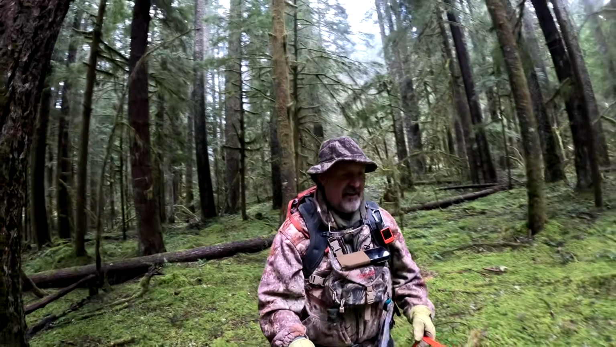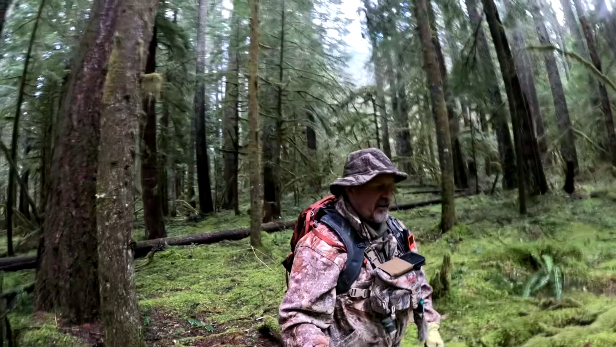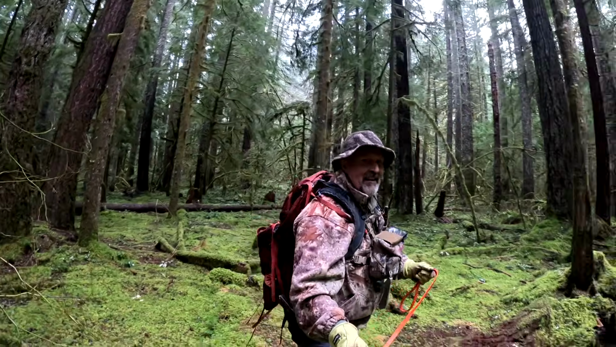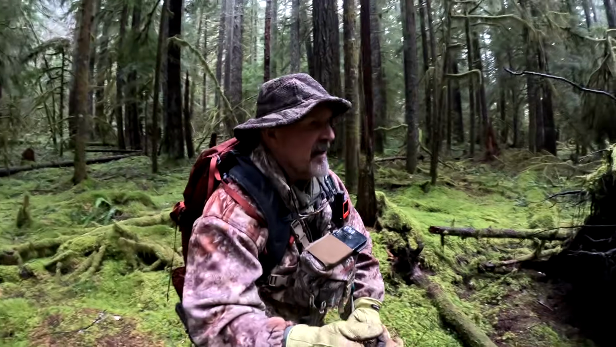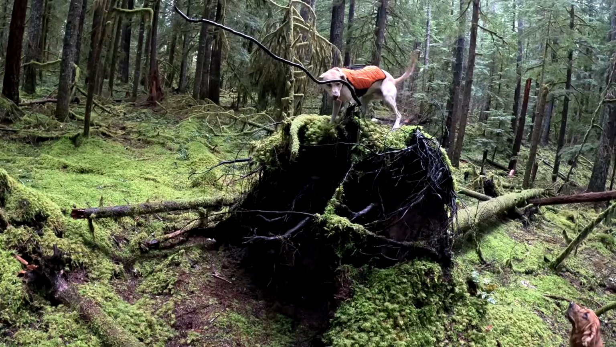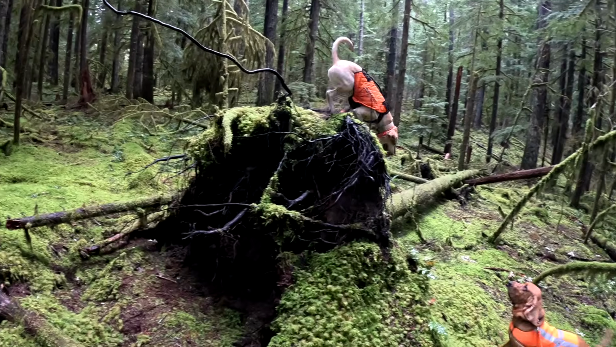Looks like we've got a photo op stump up here. You wanna send them back up there again? So, in extreme wet, whoop, there you go. Good job, Apollo. Don't fall down.